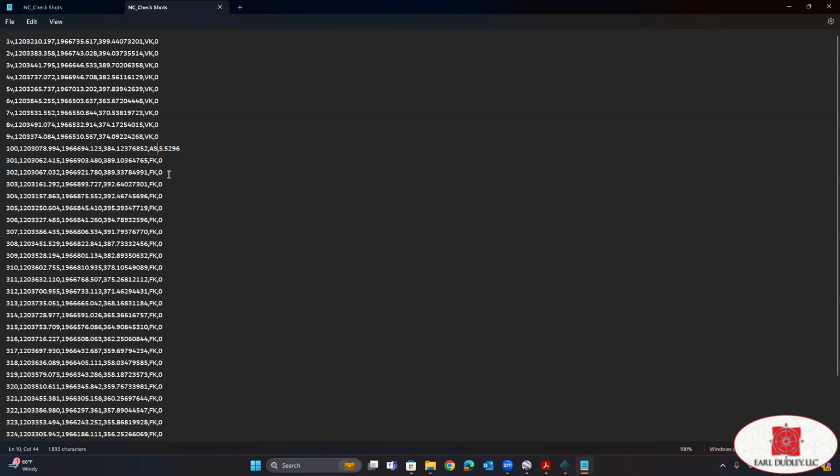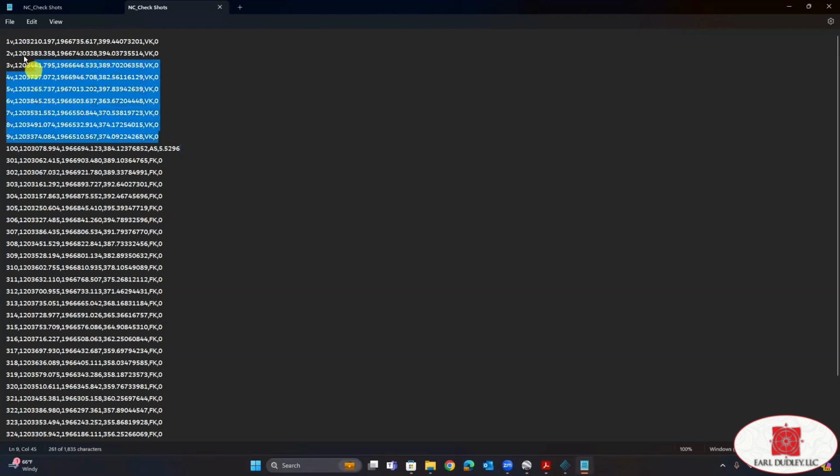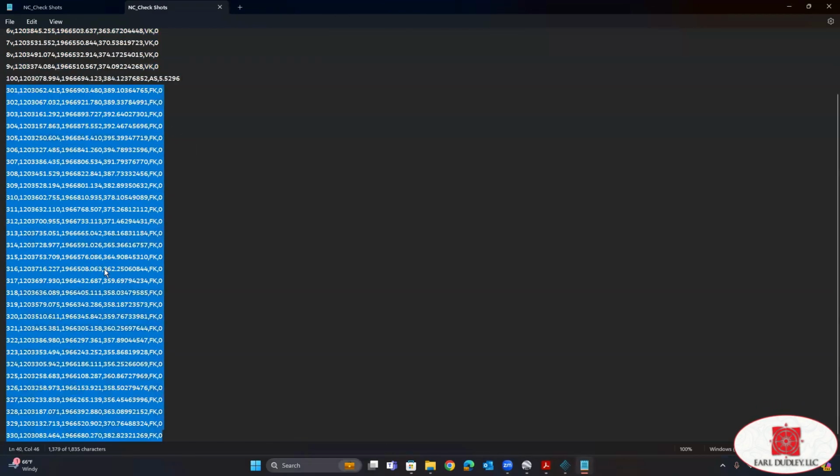So we're going to add in 2 additional columns. We're going to have one column for the type AS, which is accuracy star, and column 6 will be the H offset. Now, if you include your control with your check shots, you'll need to make sure that every line has the same number of columns or it will not import correctly. So here you can see we've got our vegetated shots. Here is our control. And then here are our check shots.